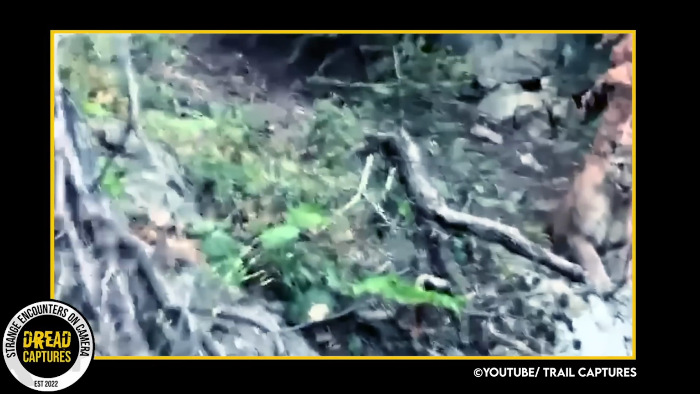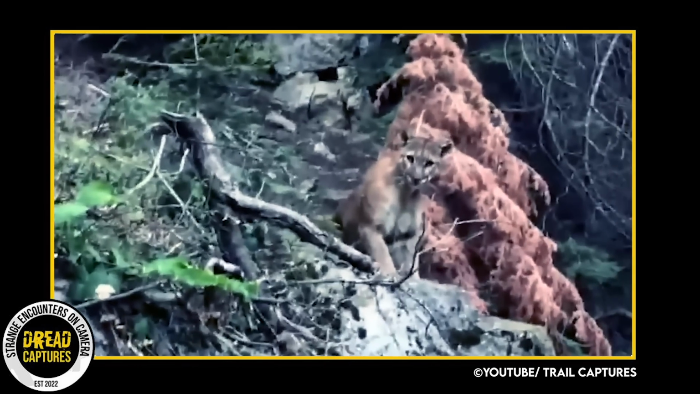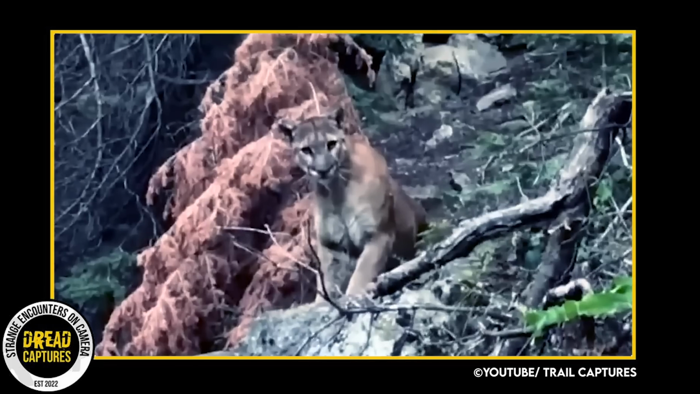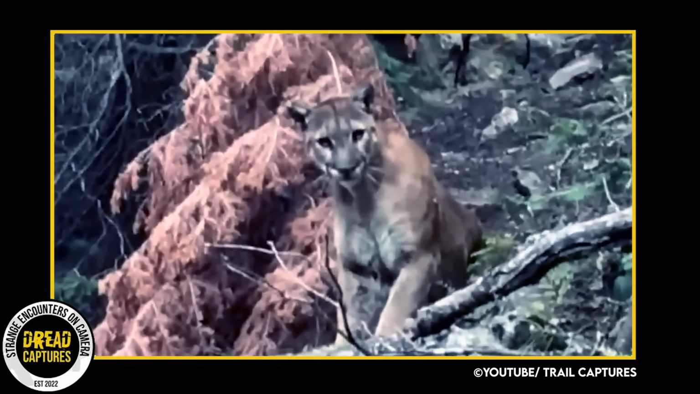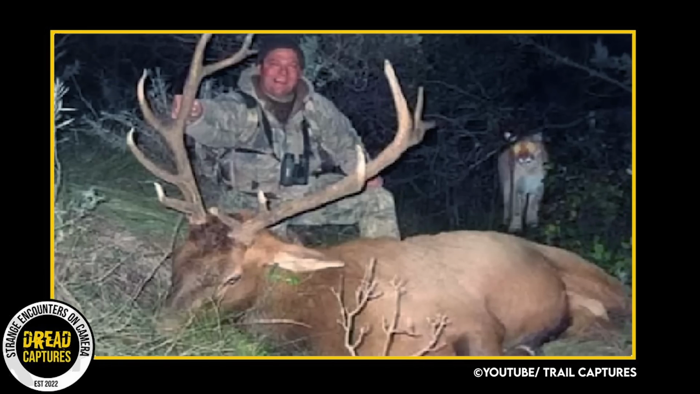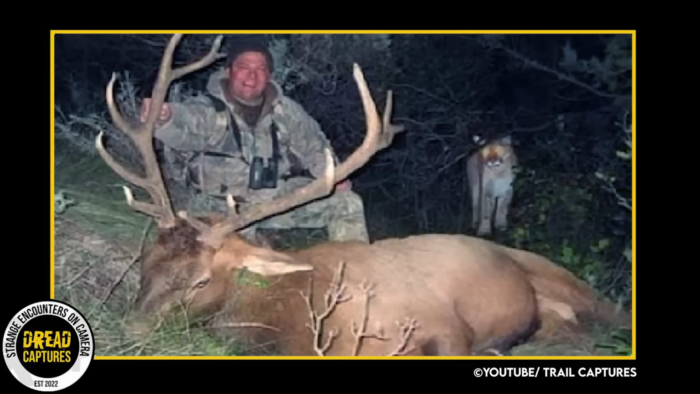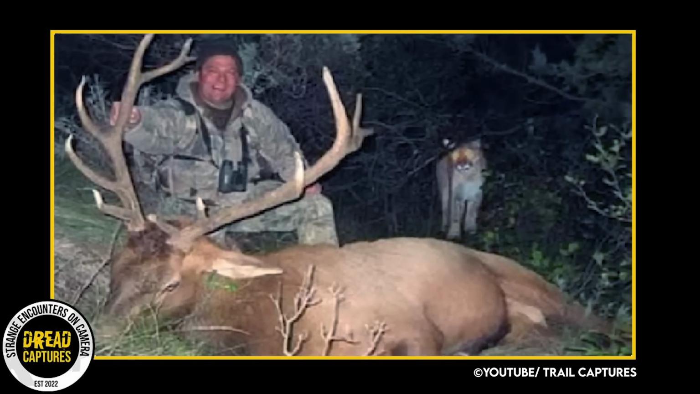Coming across a big cat like this mountain lion in the woods would be pretty terrifying, and something you would not soon forget, unless you never knew in the first place. In this picture, you can see the man smiling, very happy, because he had a successful hunt on this huge deer, and now he's going to get his buddy to take a picture of him with it.